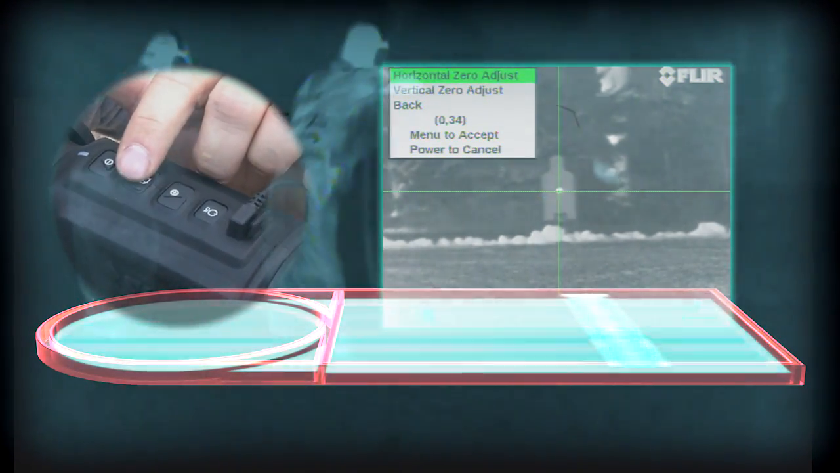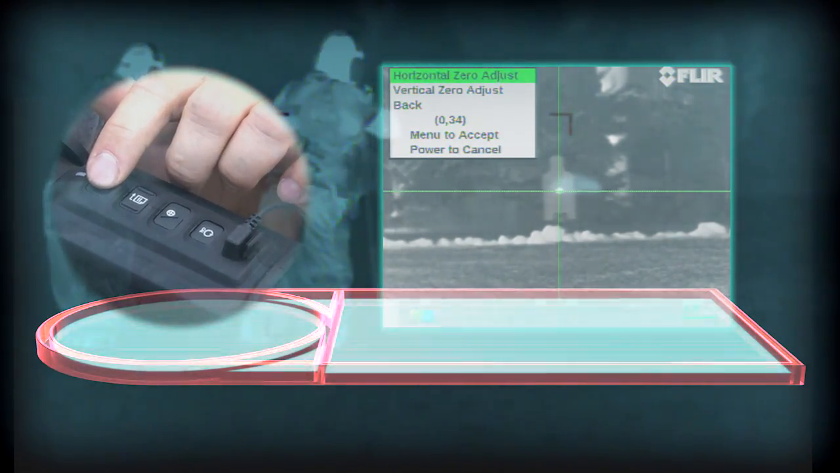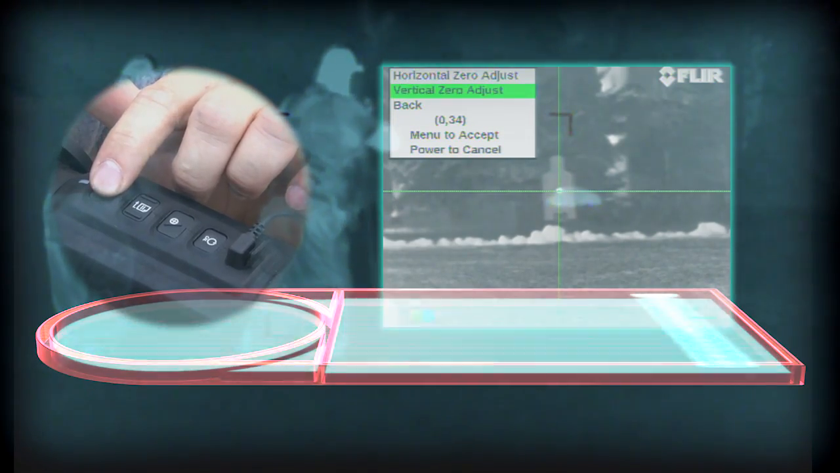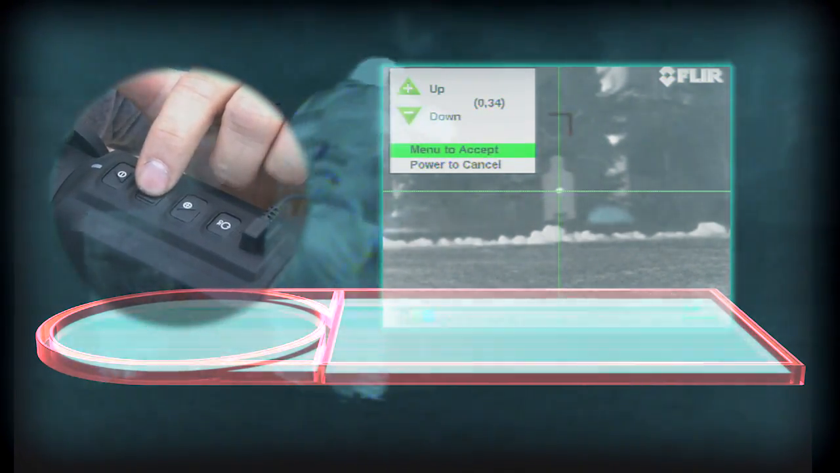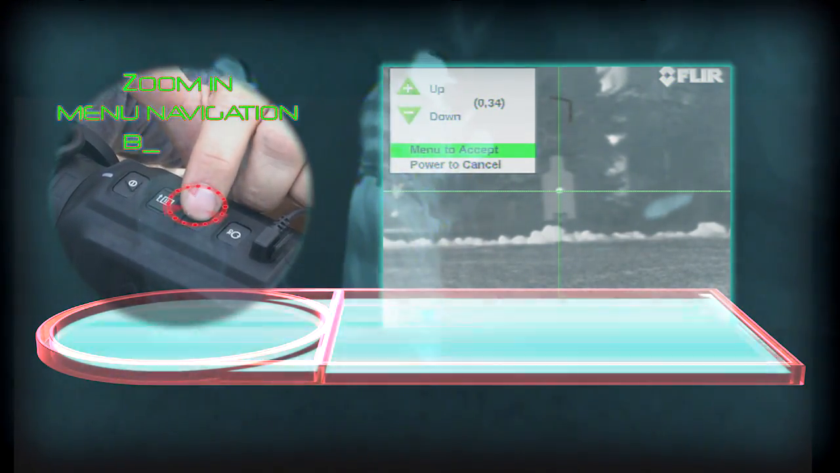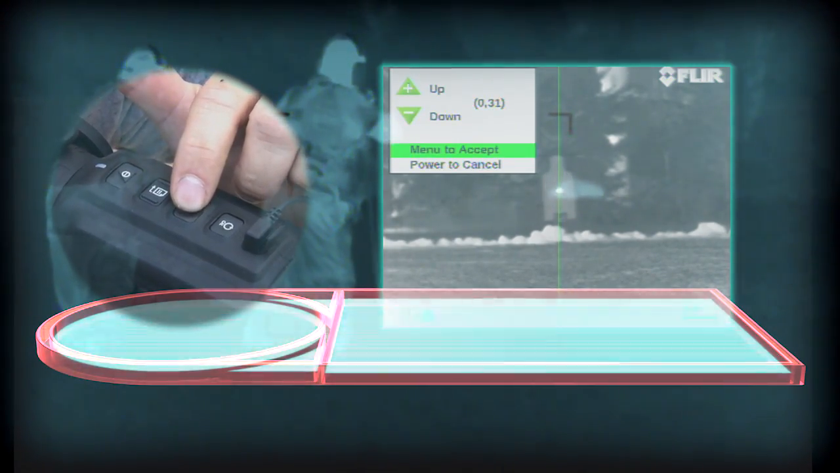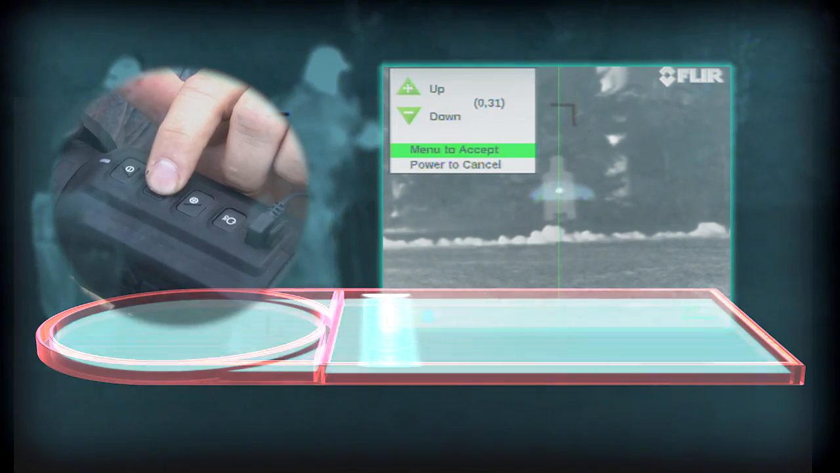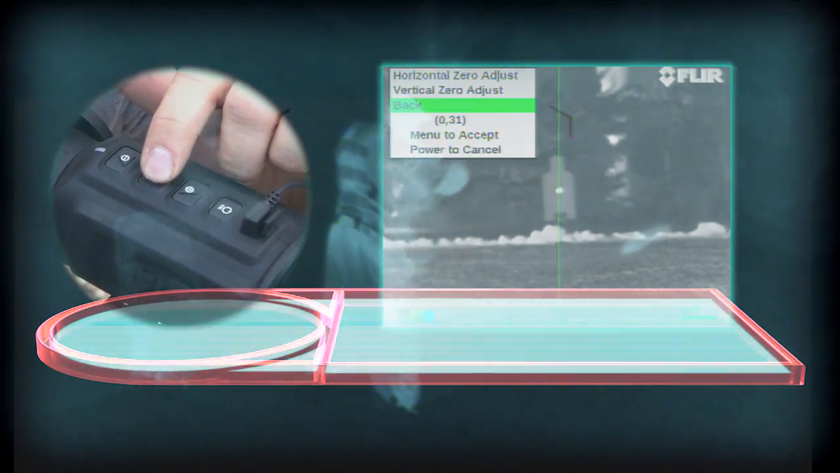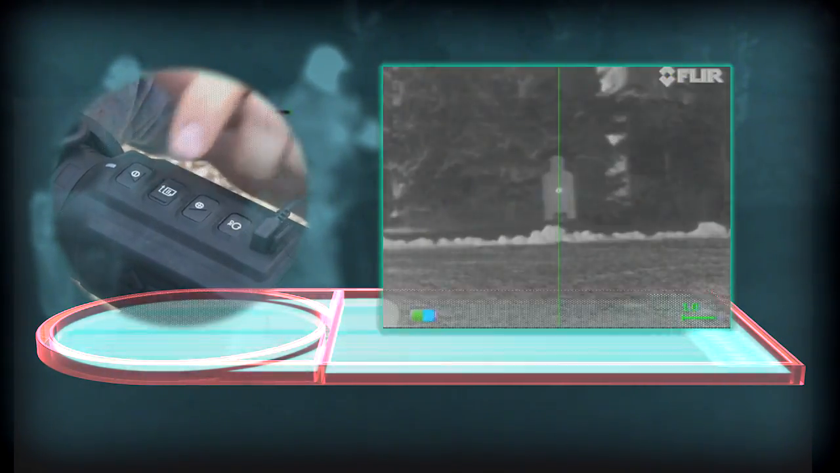From here you'll select either horizontal or vertical. I need to move my point of impact up, so I'm going to select my vertical zero adjustment. Again, select it using the main menu, and then I'm going to use my up arrow to move my point of impact up. Once I've got the correct elevation, I'll use my main menu to accept and click back, exit out, back again, and then exit.